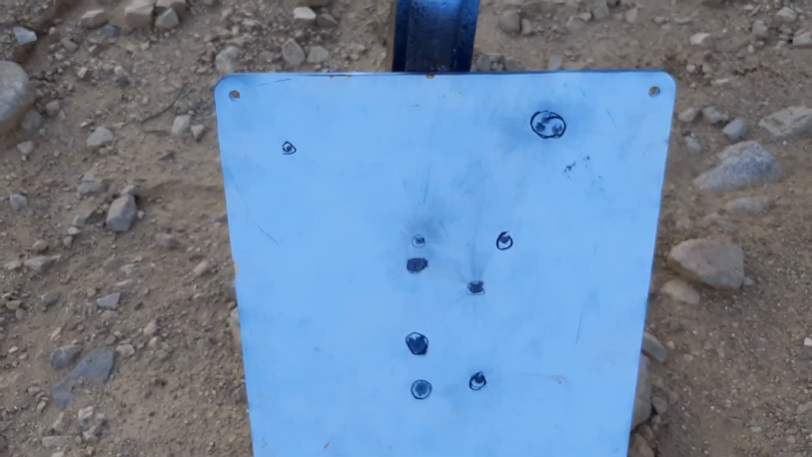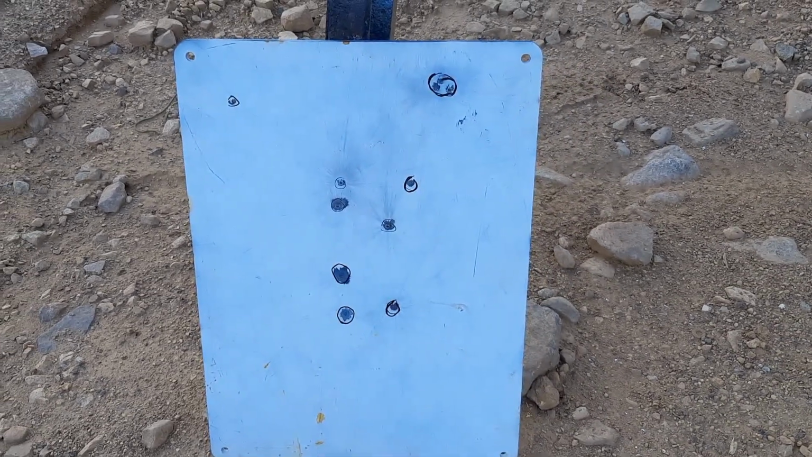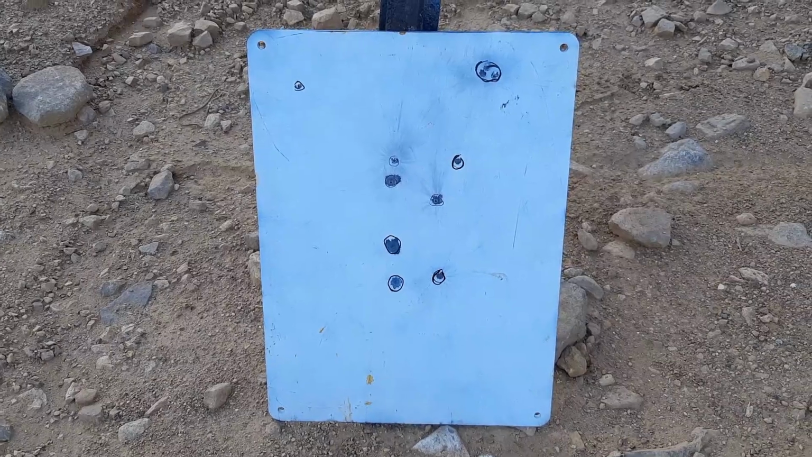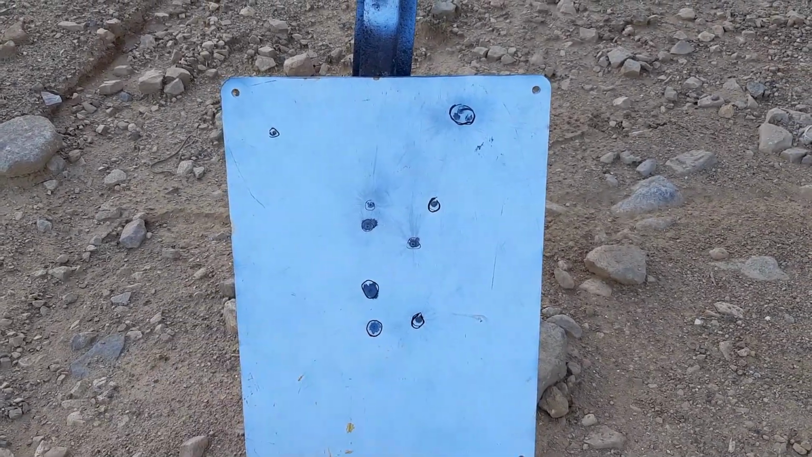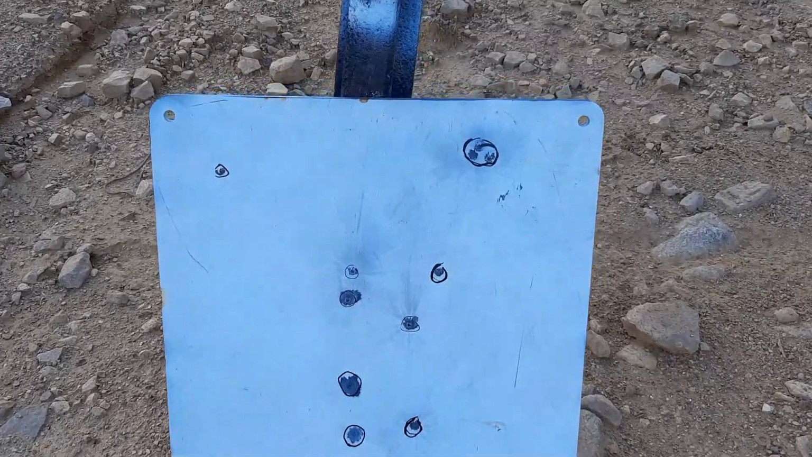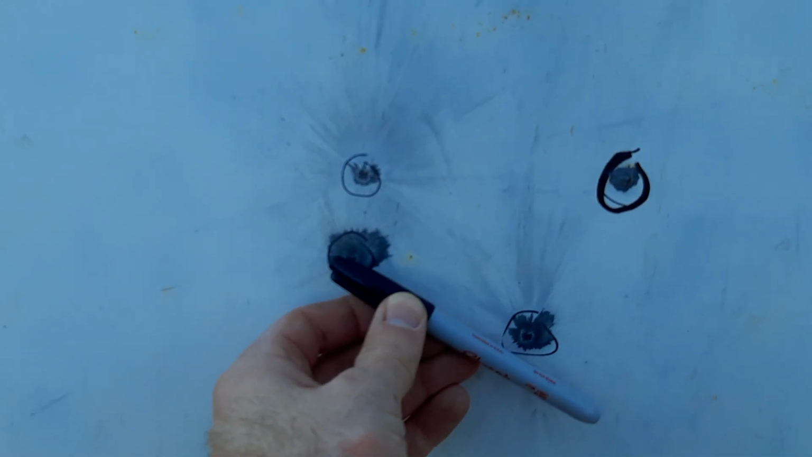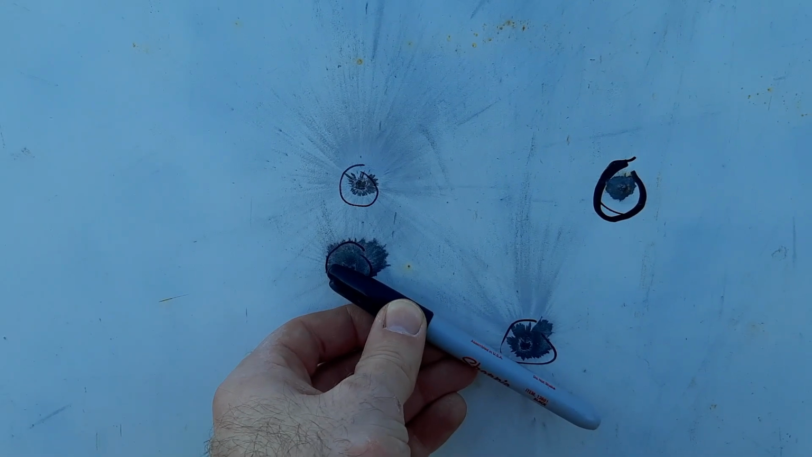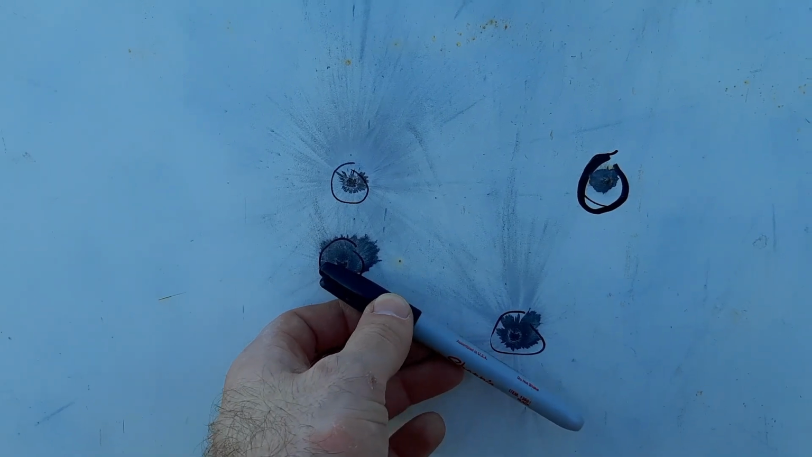I was able to make out the shape of the plate just barely in the thermal, but as you can see, I was aiming basically in the center, like right in this area, and you can see 1, 2, and 3. So pretty accurate. Look at that, guys. That's really accurate. I mean, here's my pen. So probably a 3.5-inch group with a thermal and no major contrast. So pretty impressive stuff, guys.